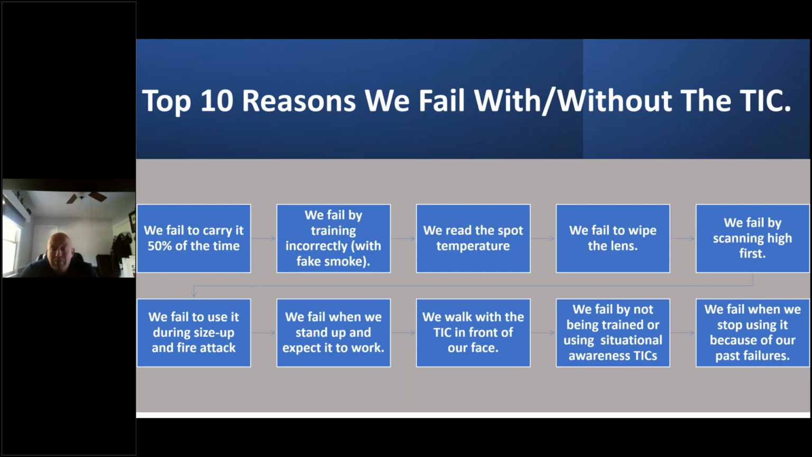The other issue is end user behavior. We fail to wipe the lens. You step into a fire environment from outside to inside, the first thing that happens, face piece fogs up. And what do we not do after we wipe our face piece? We don't wipe the lens of the camera. The camera does not have a windshield wiper on it. If you're standing up, number one, that's a problem. And if you don't wipe the lens of the camera periodically, it will develop moisture particulate and the image will degrade. And you'll hear firefighters say, it whited out, or I had a bunch of gray. Big problem.